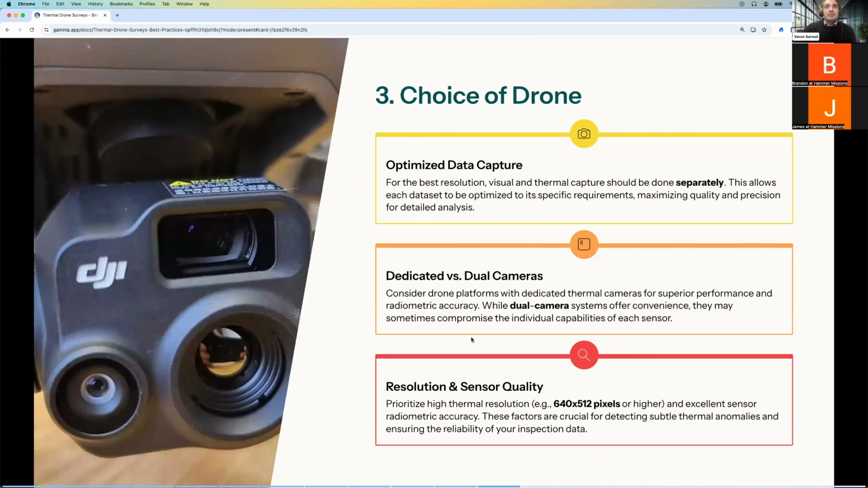The third thing is the choice of drone. Now, I think there are pros and cons, and the best drones to use for the capture. I think we're now in a world where DJI has produced dual camera systems. So you've got essentially the DJI Mavic 3 Thermal. Its predecessor was the Mavic 2 Enterprise Advanced, and now the Matrice Sport Thermal. All of these drones have multiple sensors on board, including a wide visual camera, a zoom camera, and then also the thermal camera.